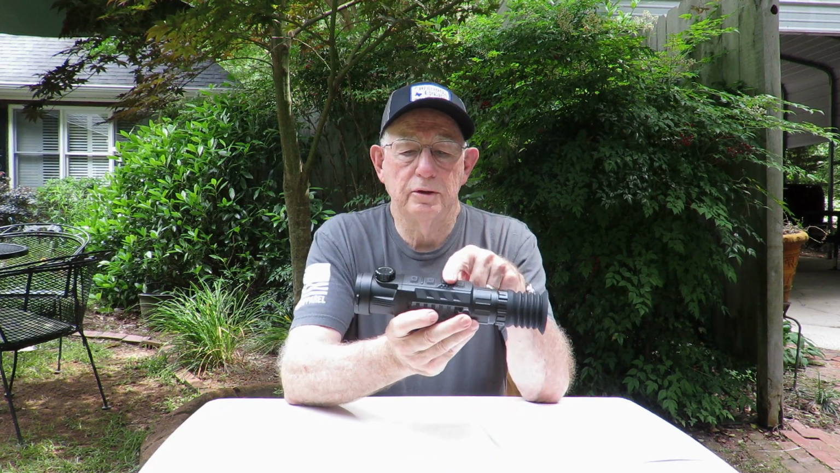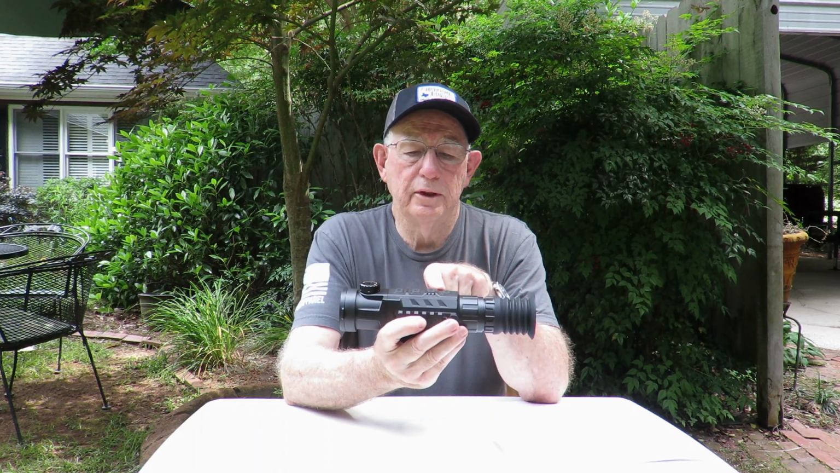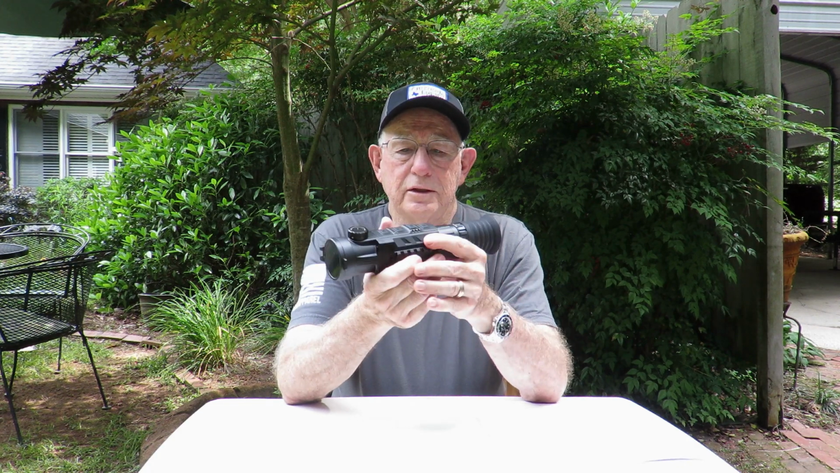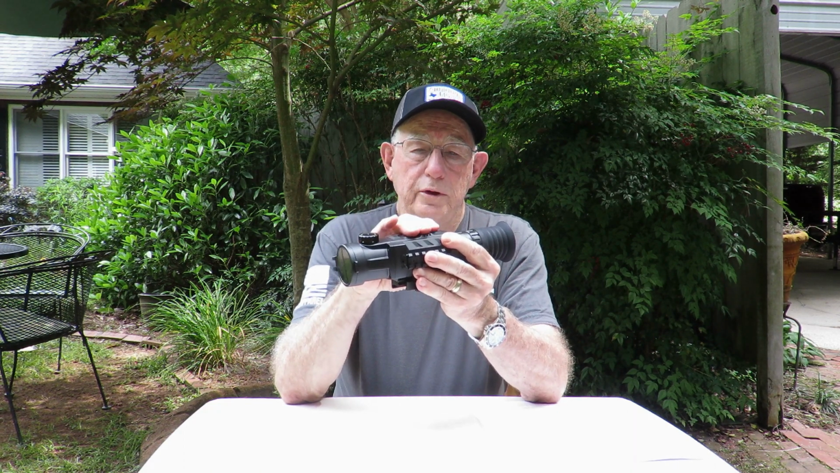It's got the buttons on the top: a power button, a zoom button, a menu button, and a record button. Now these are really handy. It's got a raised menu, so when you put your hands up here, you sort of feel a little better where your finger placement should be.